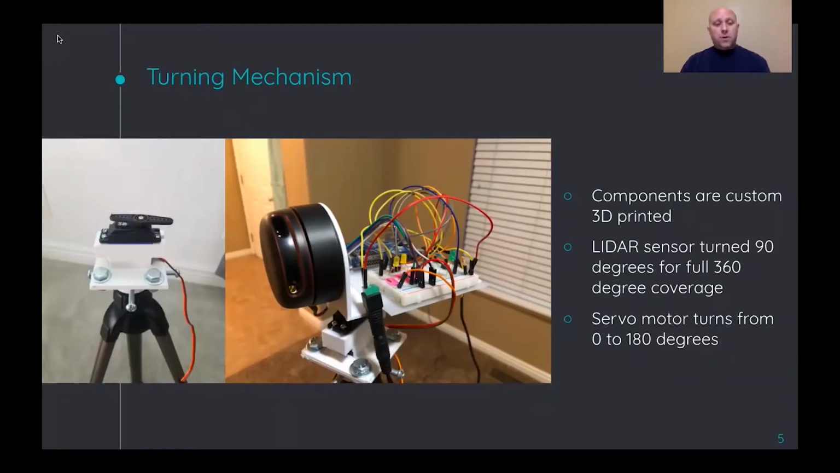To go a little bit further into detail and talk a little more about our design and the turning mechanism that we created for this system and for this robot. All of the components that were built are custom made in AutoCAD using 3D modeling software, and then 3D printed for the specific parts that we needed.